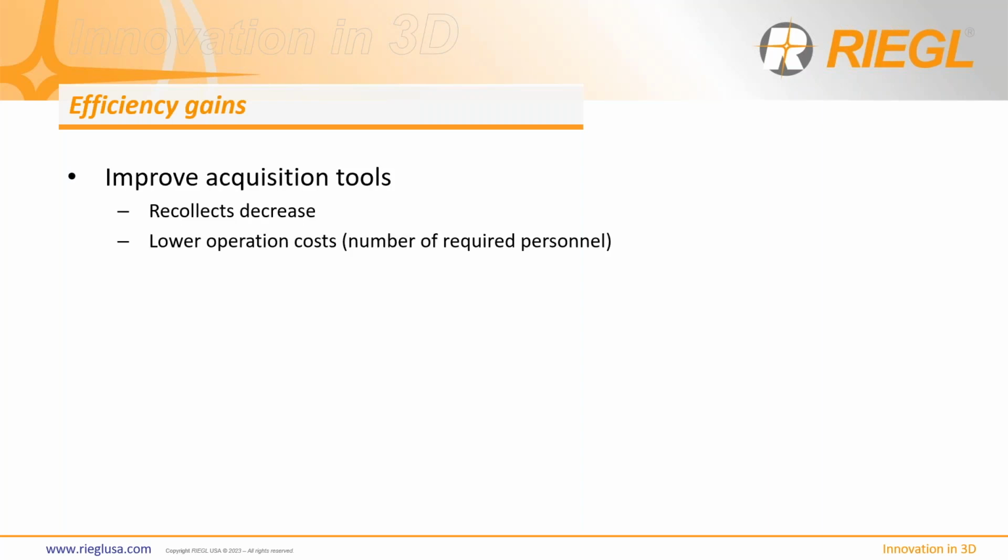So we can improve acquisition tools. What would that look like? Well, we'd focus mainly on helping you decrease the need for recollects, whether that's from the air or the ground. Knowing what you've collected and that it's high quality data is really important to us at RIEGL, and so we're adding tools to help with that. We can help with lower operational costs, and there are some ways we will discuss that.